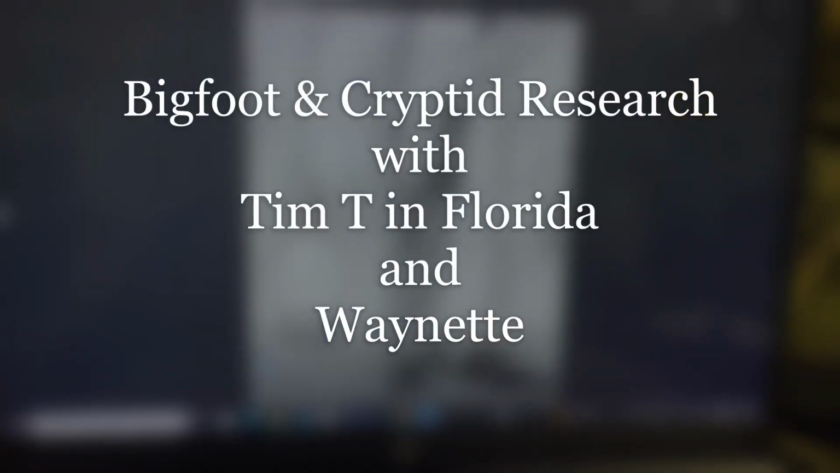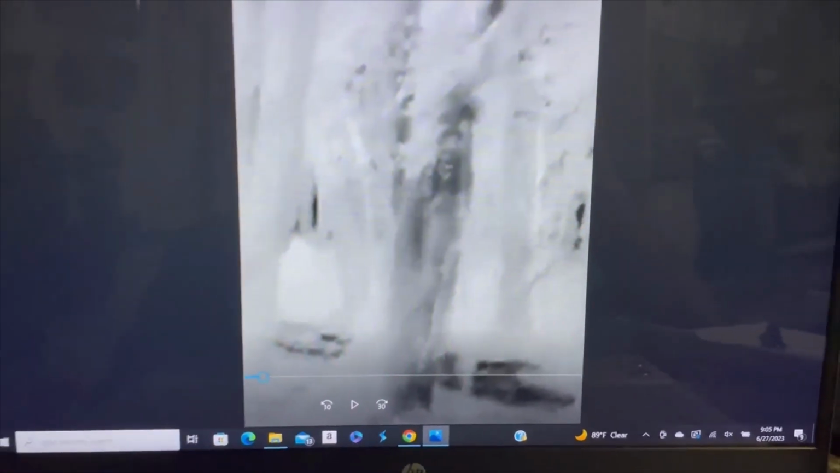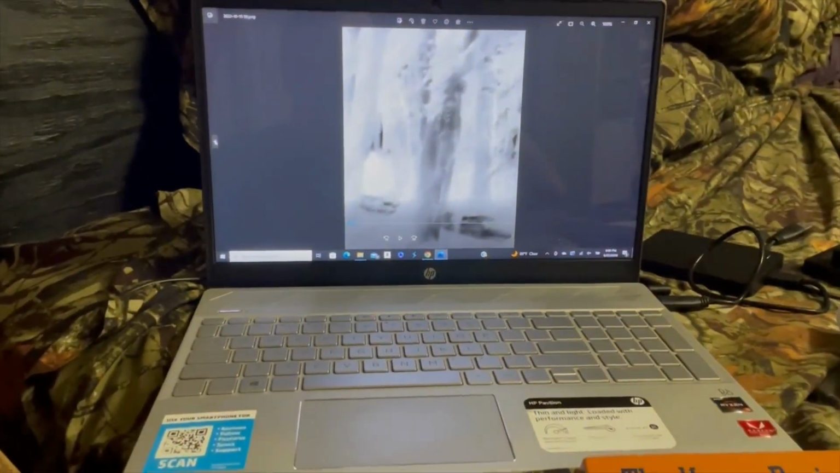Okay, everybody, I wanted to show you this. I'm trying to do a little more research into this, and what I believe this is that I caught on the thermal camera. Right now I'm just filming the computer screen with my phone, as you can see here.